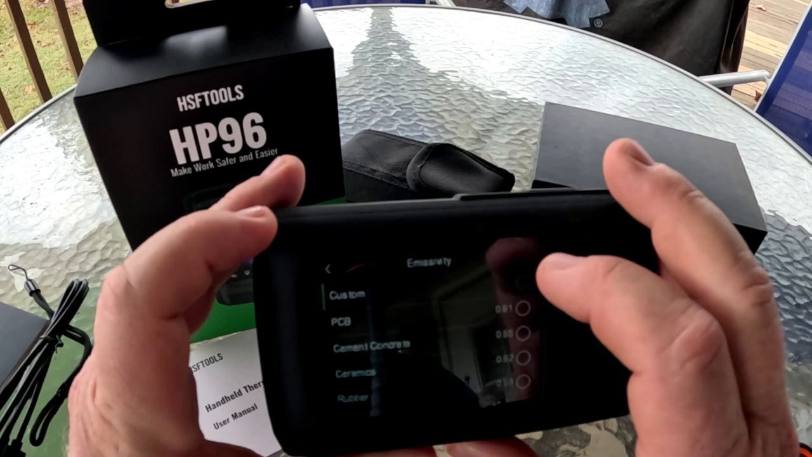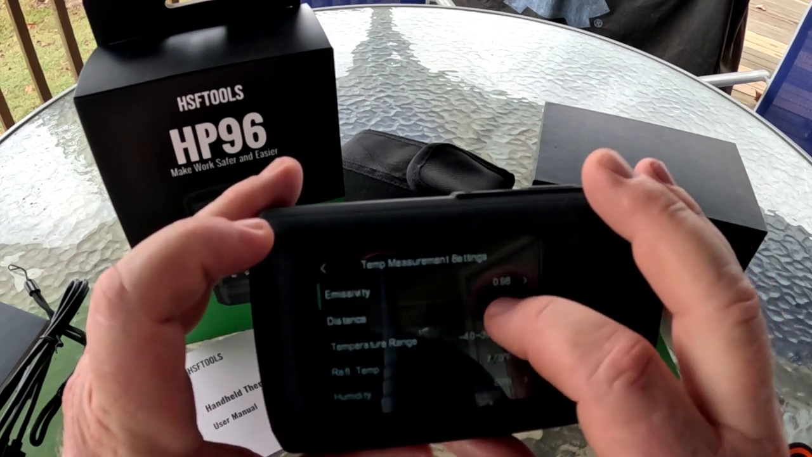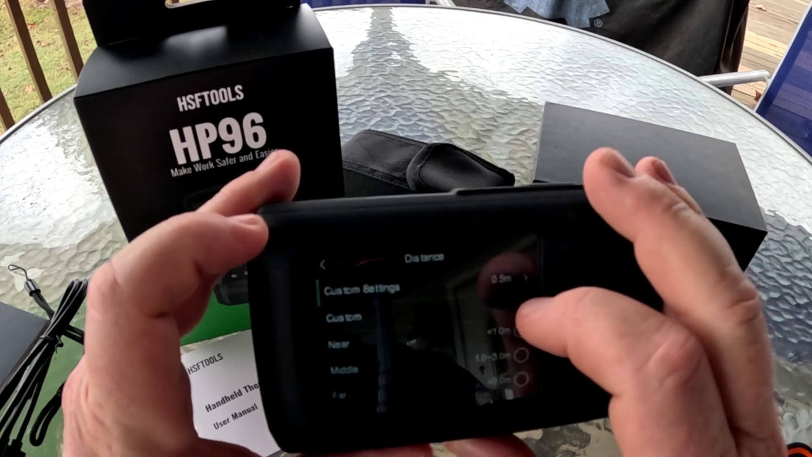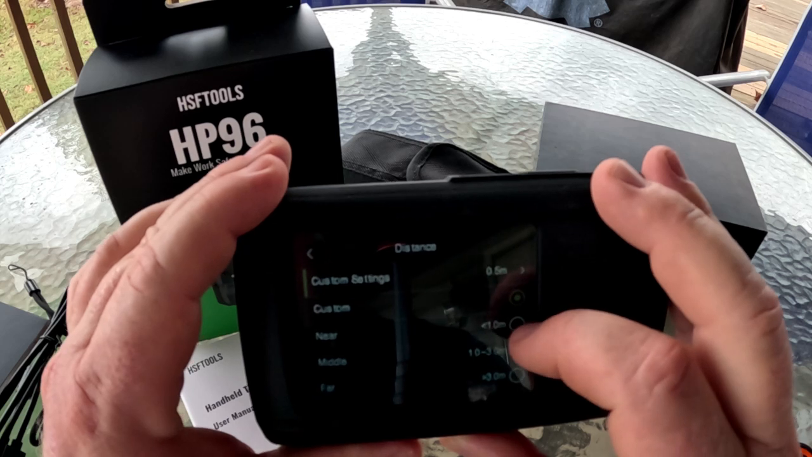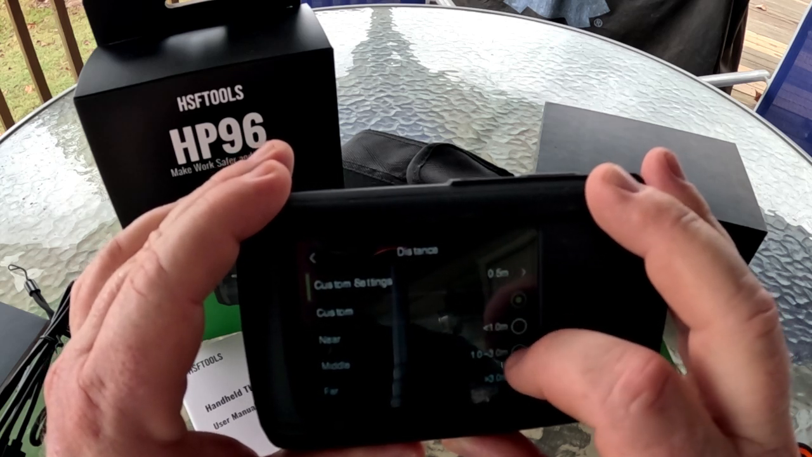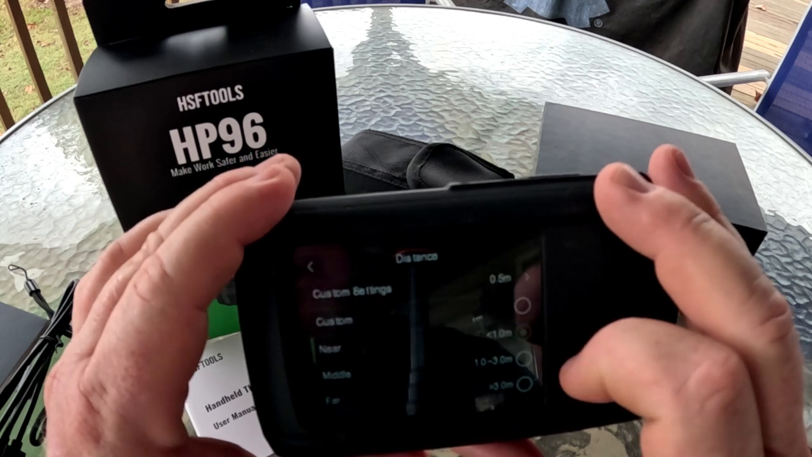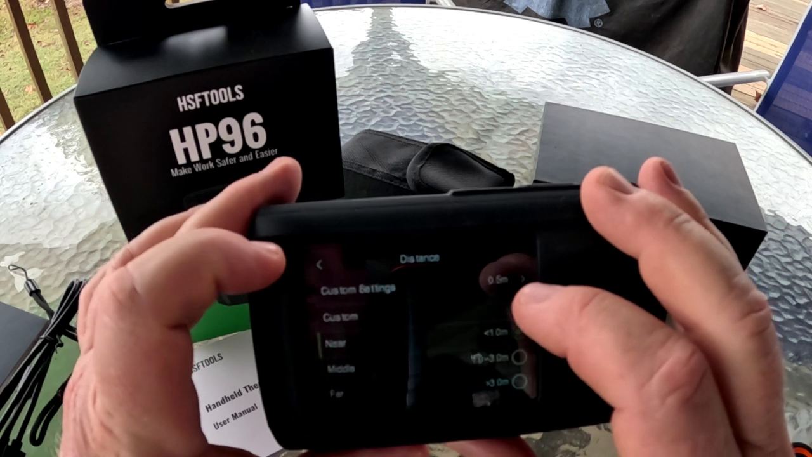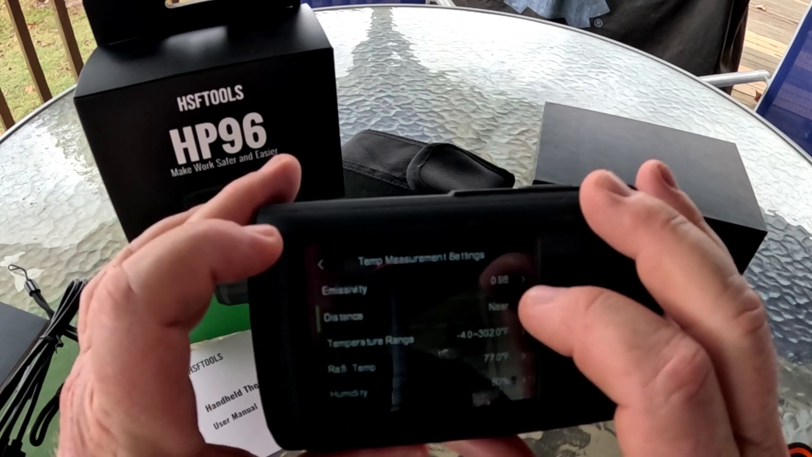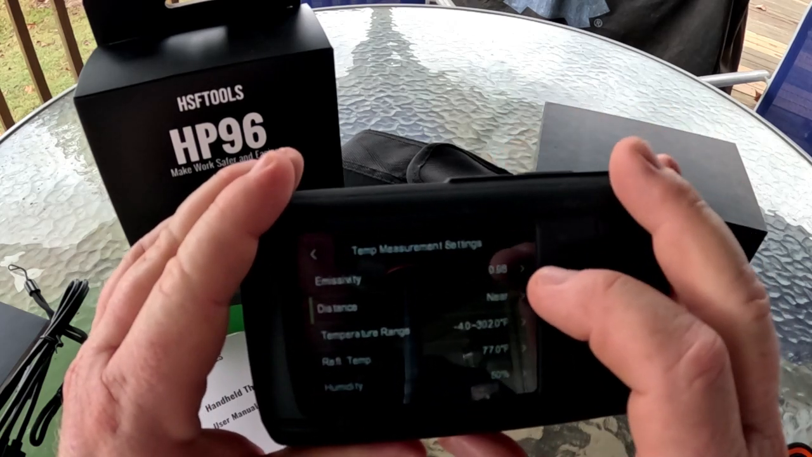I'm going to set it back to the custom setting. And you can set a distance, how far your distance is from your device to the image you're looking at. You've got a near or a middle, so maybe less than a meter. I'm assuming that is what you need to set, to keep your overlay lined up properly when you're overlaying your thermal image and your digital image.